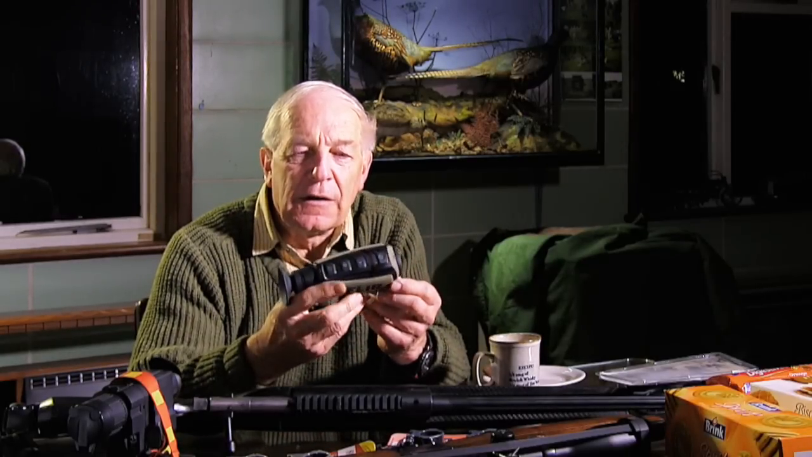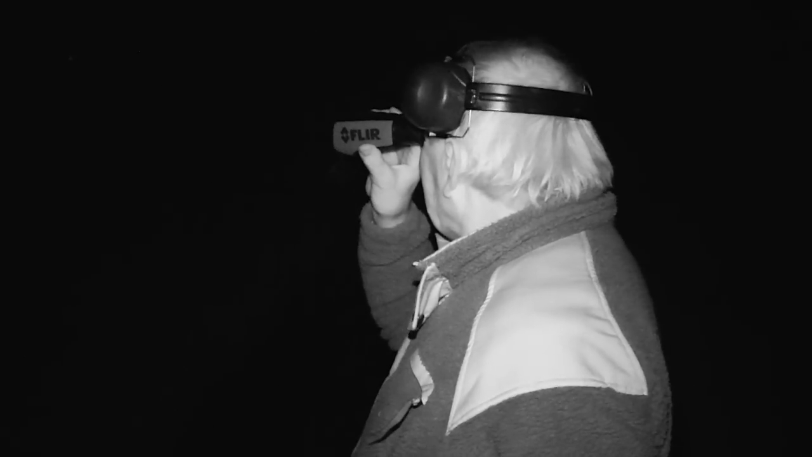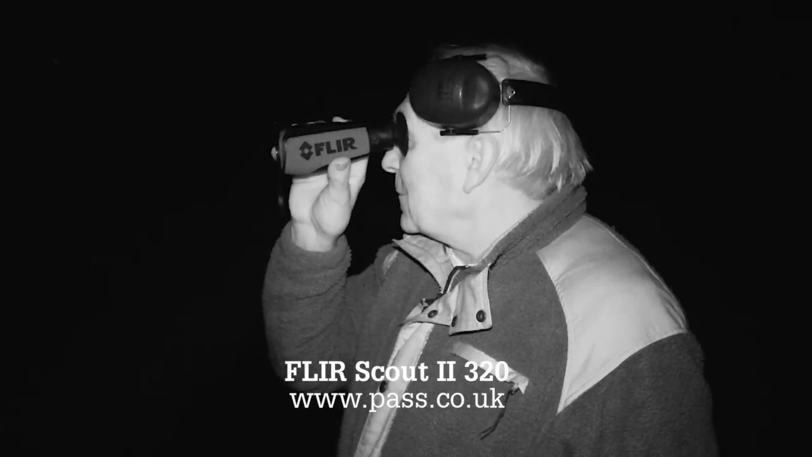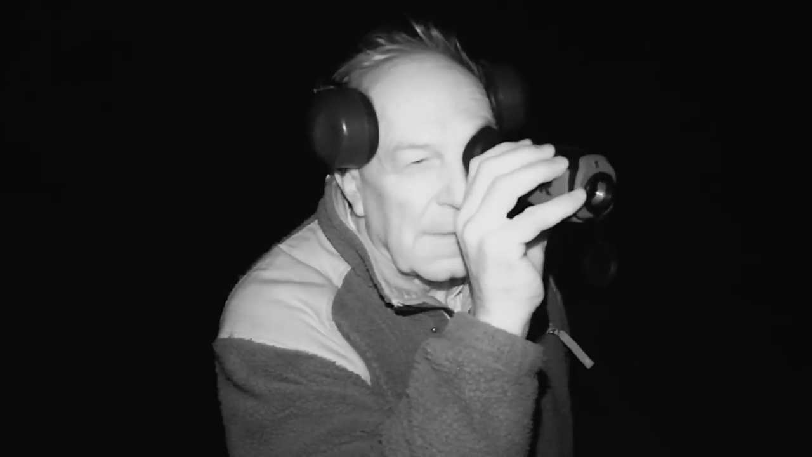Sent along a FLIR thermal imager, very neat little piece of kit. Self-contained battery, charge it up in there, lasts, they say, about 5 hours. I haven't been out 5 hours long enough to try it out solidly, but it switched itself off after 5 minutes. But that's quite easy because it tells you that it's going to switch itself off, so you just override it, which means that the battery lasts a fair while because it makes you turn the thing off, or you can put it in your pocket and you know it's going to turn itself off.